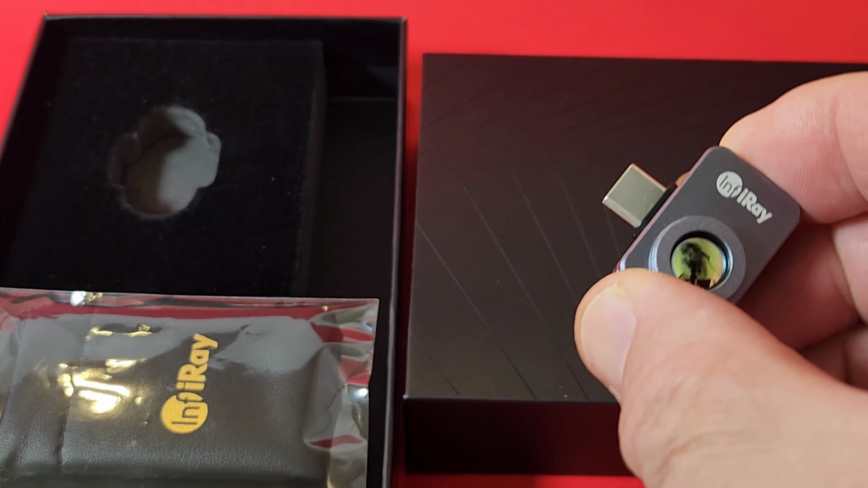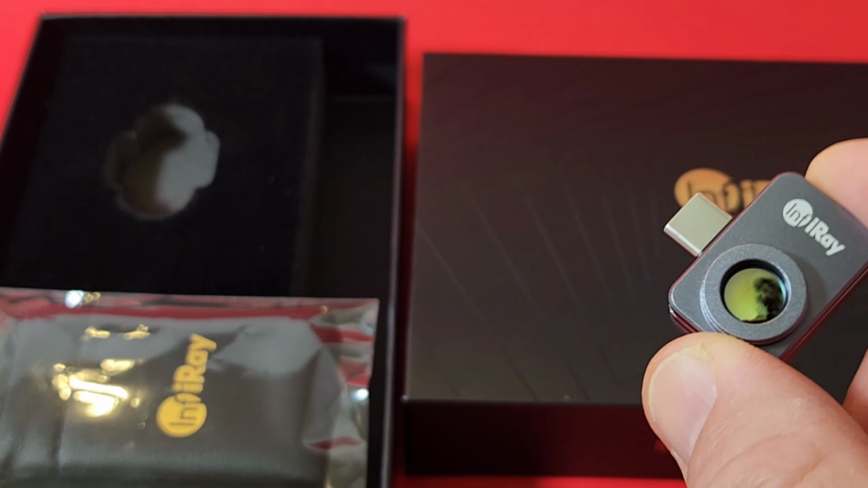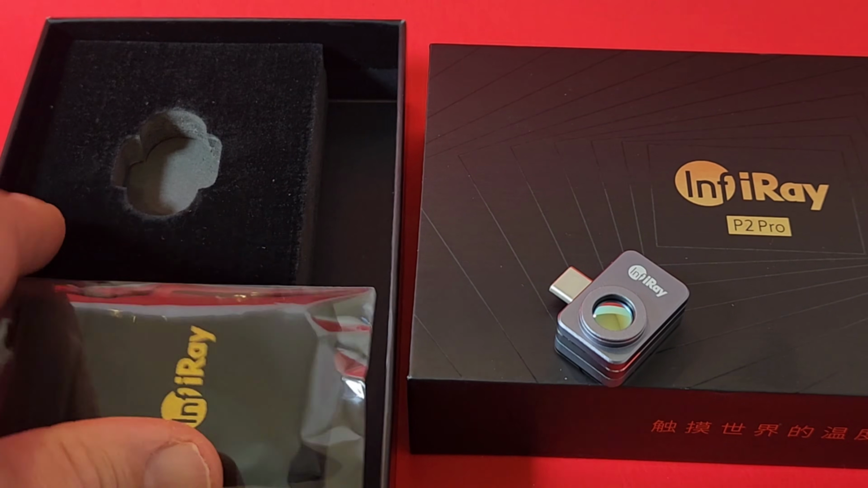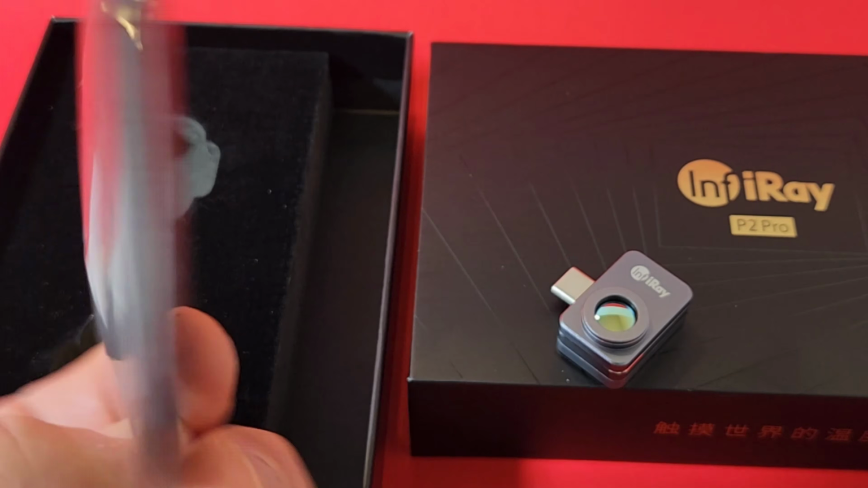Simply plug it into your iOS or Android device. In this case, this one is designed for the Android, and I'm using it on my Android phone. Plug it in, and that's it. Away you go. You also get a very cool, spunky little InfiRay case.